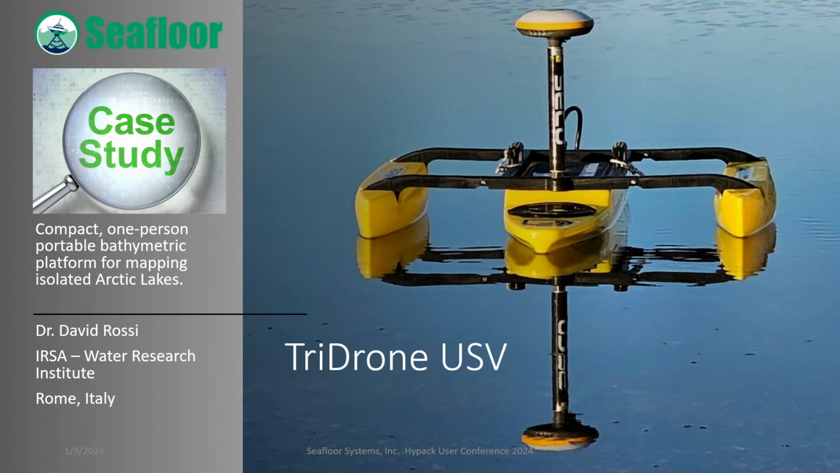I'll be presenting a case study on using a compact and portable bathymetric unmanned, uncrewed surface vehicle for mapping isolated Arctic lakes for climate change research. This research was conducted by its lead scientist, Dr. David Rossi of the Water Research Institute at the Italian Center for National Research in Rome, Italy.